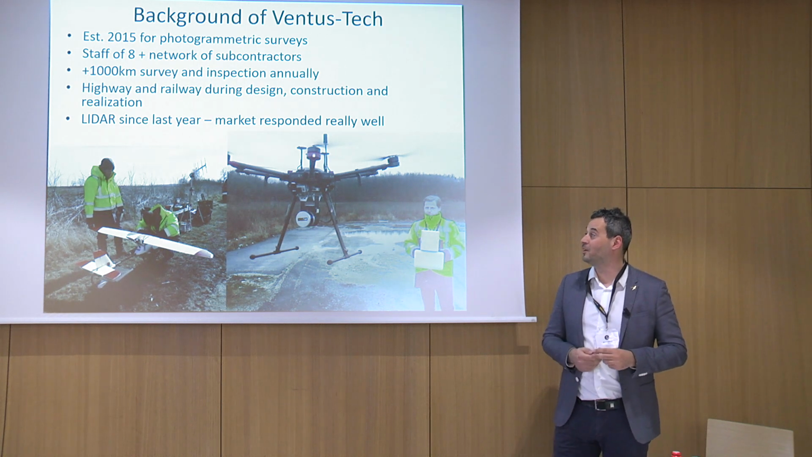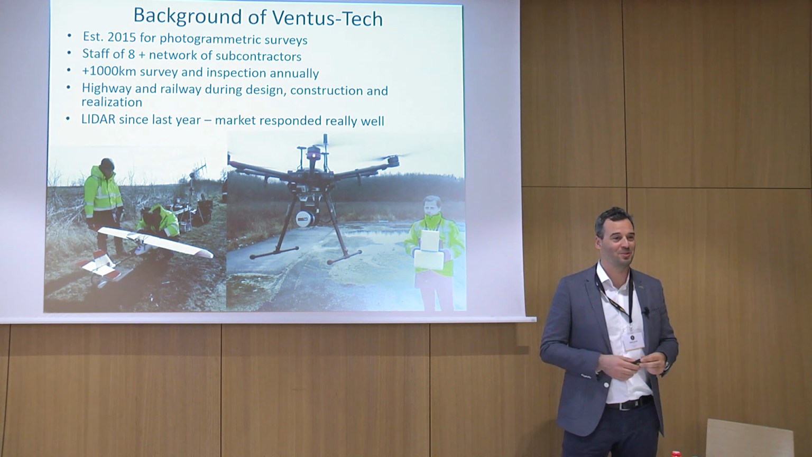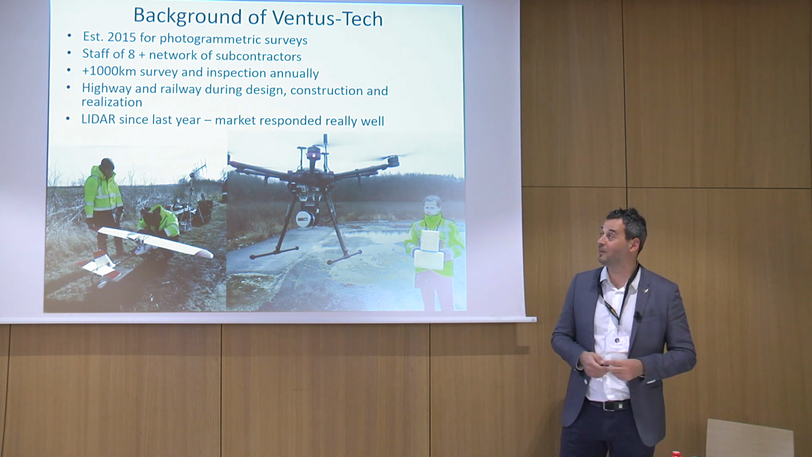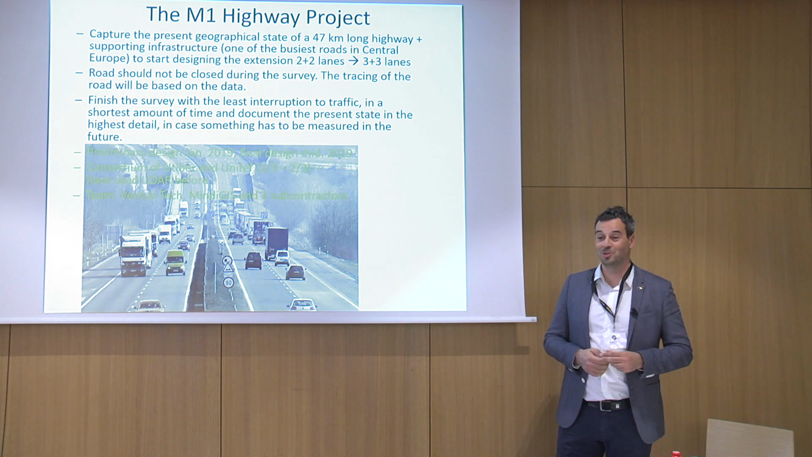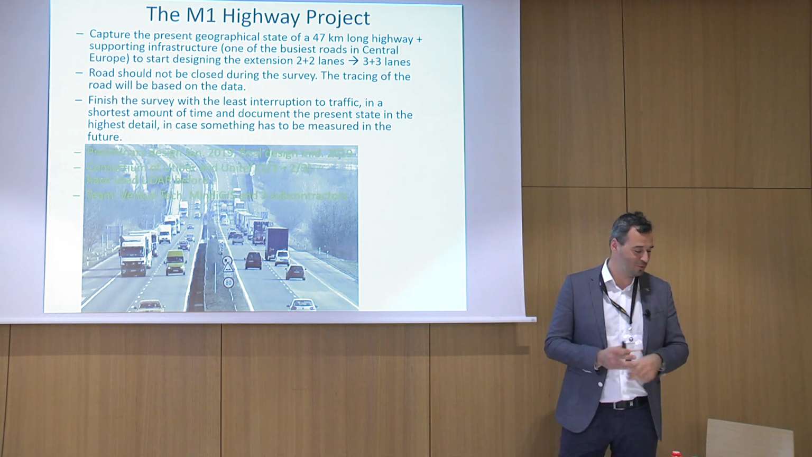That's why we were trying to get in contact with a good LiDAR manufacturer, a good supplier, and I think we are very happy with the experience we have with Yellowscan. So we are trying to utilize our investment as much as possible and maybe grow in the future.